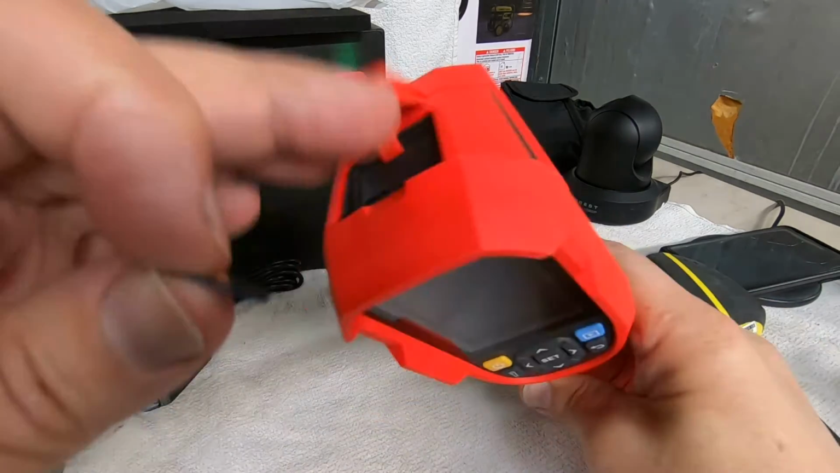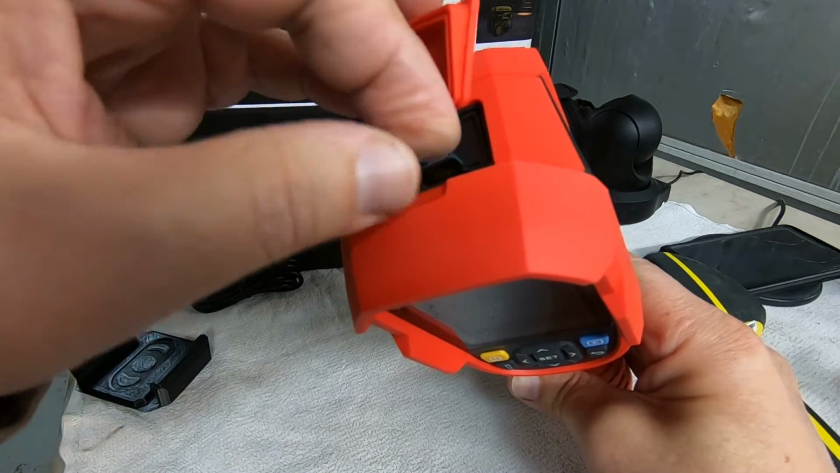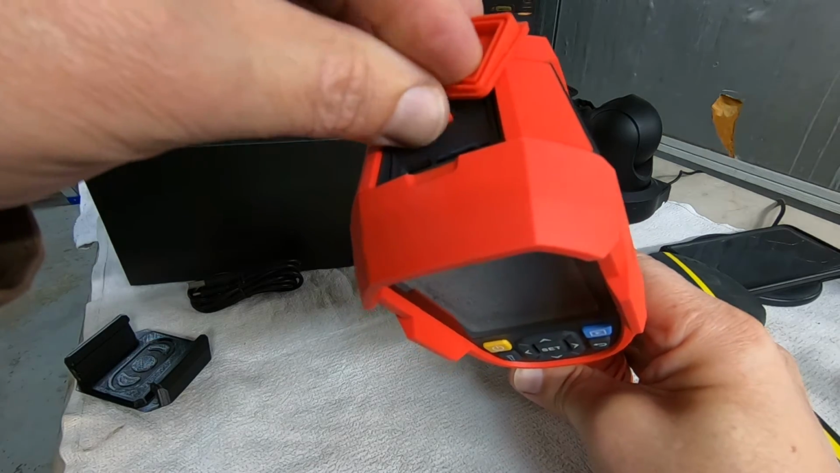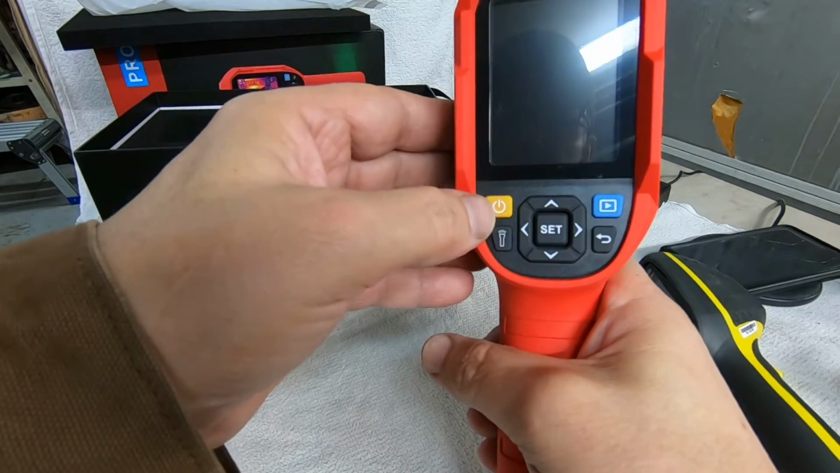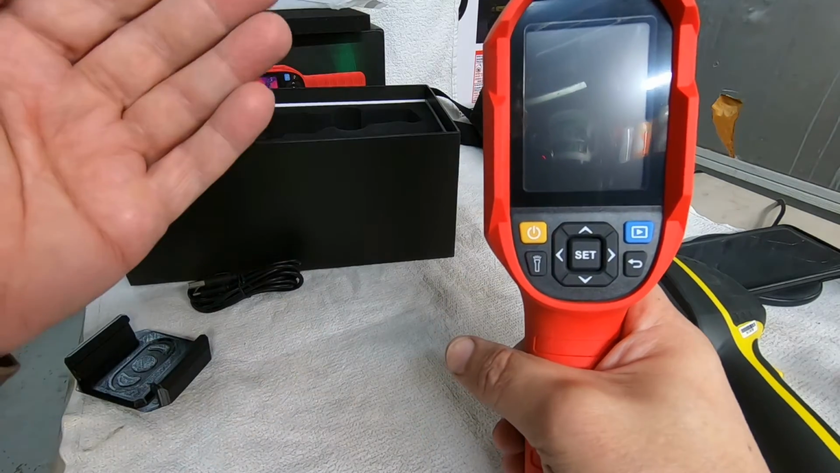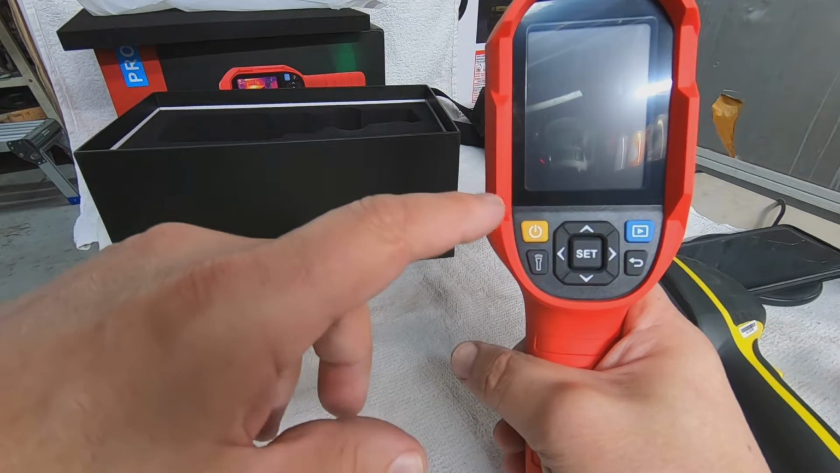So I'll tell you what, before we turn it on, let's go ahead and stick this 16 gig SD card in here. And you guys know as well as I do, you don't want to force this in one way or the other. Make sure it goes in and wants to. Okay, perfect. I have already charged this, by the way, so it should be fully charged. Now, to turn it on, it says it's got a few seconds to boot up and also to turn off. They recommend, while it's going through that stage, don't be trying to hit buttons.